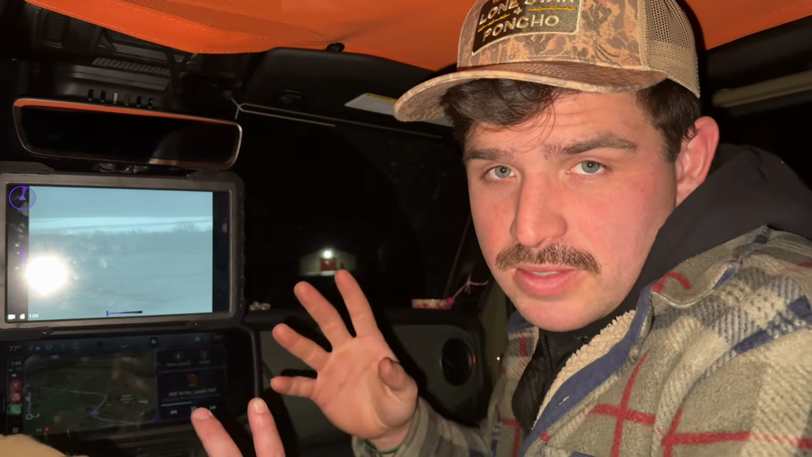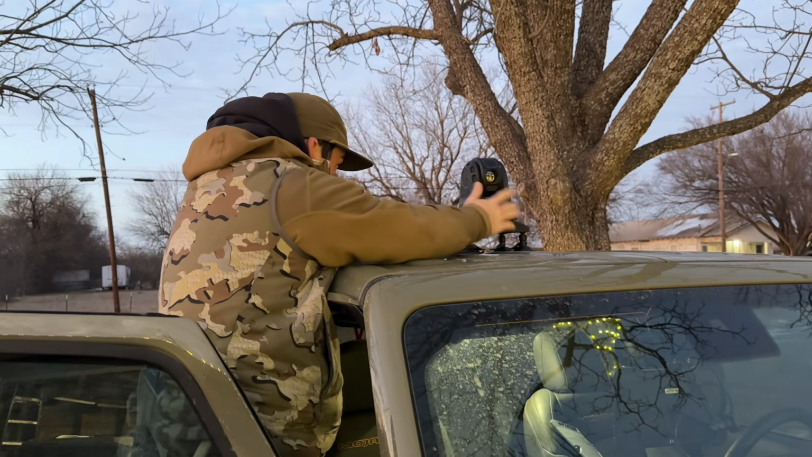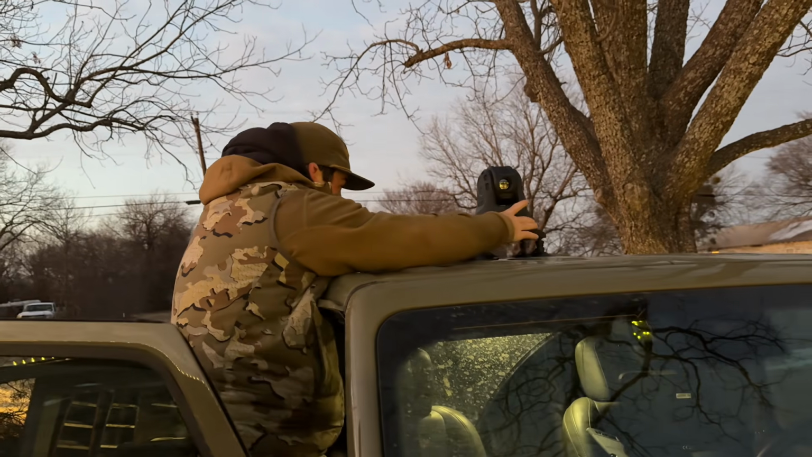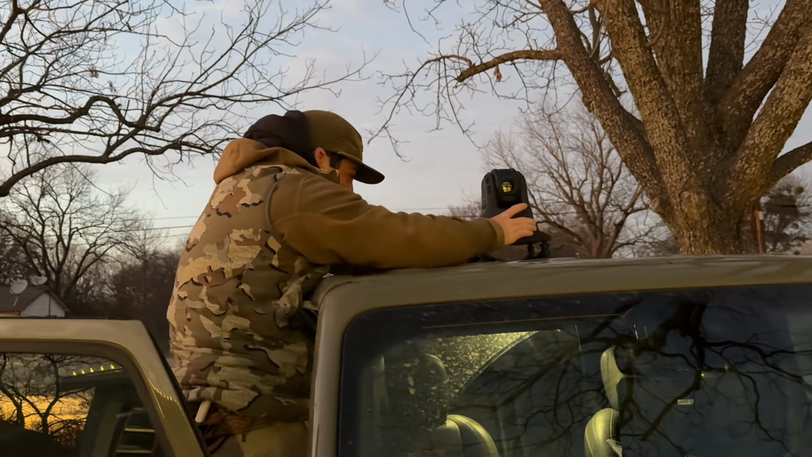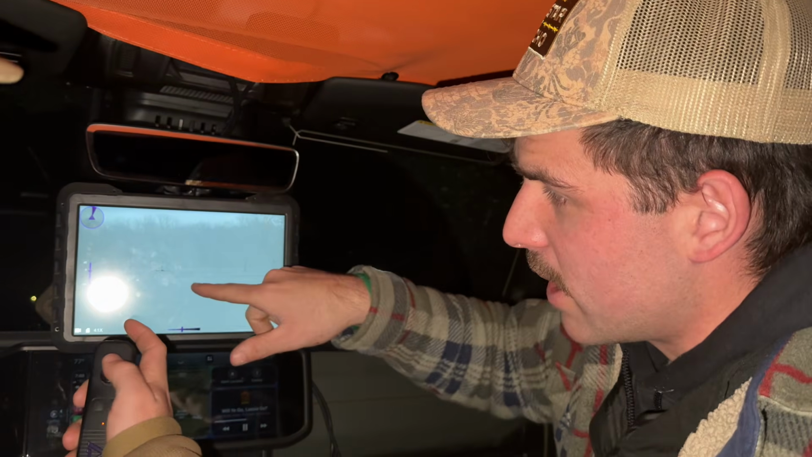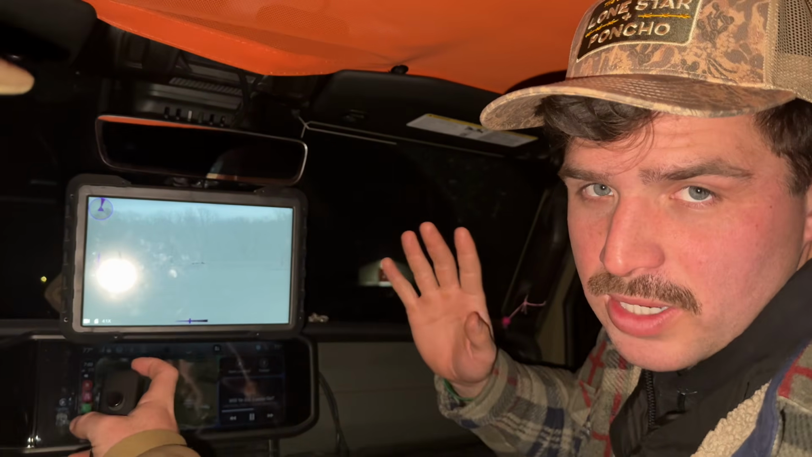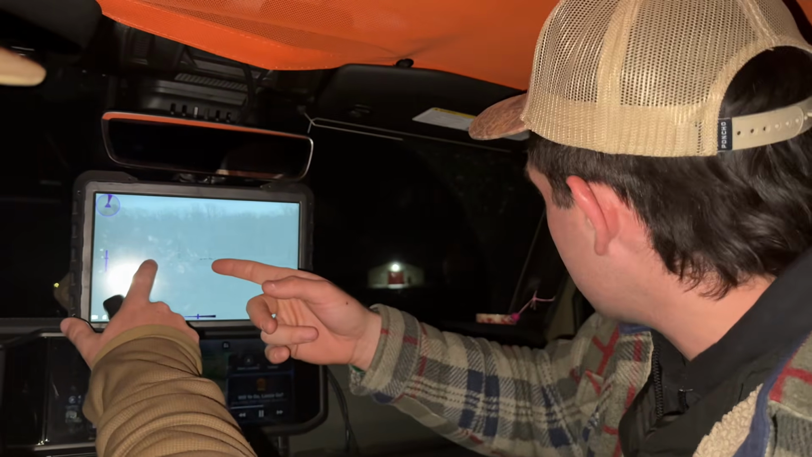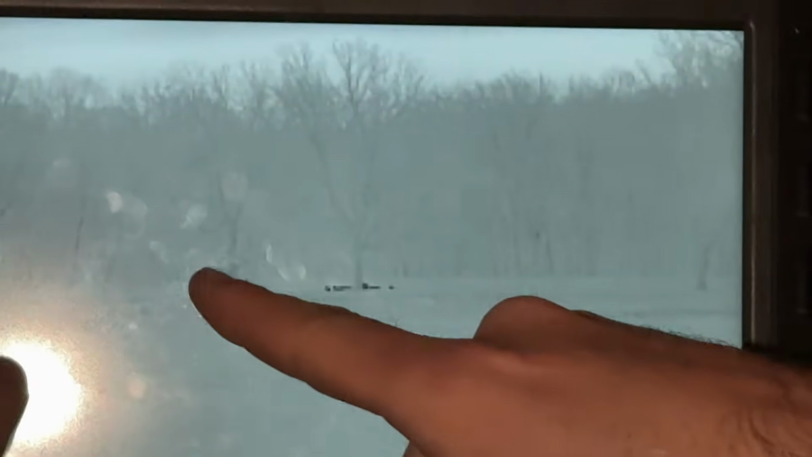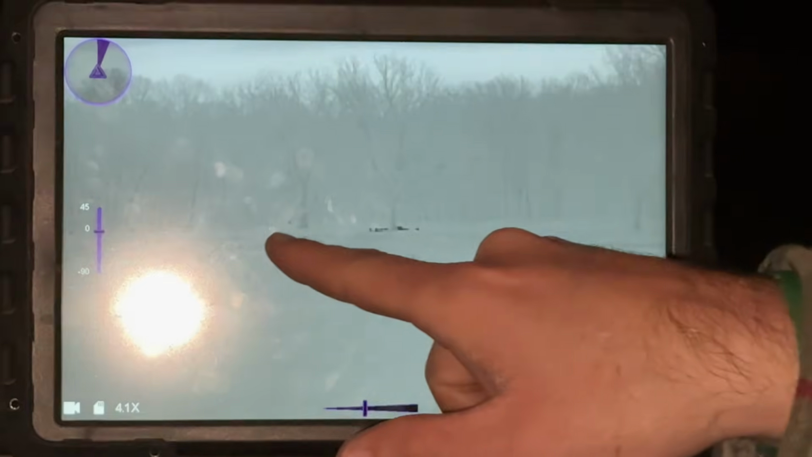But if you guys haven't seen my last video, Wills has a Dark 30 unit. So what it is, a thermal camera up on top of his Jeep, and he's able to basically look over here. I don't know if you guys can see that, but we just pulled up to a spot. I was waiting to shoot the intro, but we literally have like an entire group of pigs sitting right here. Savannah, if you want to zoom in on that area right there, you can see all these pigs sitting right here. And there's like more of them coming into the field right now.